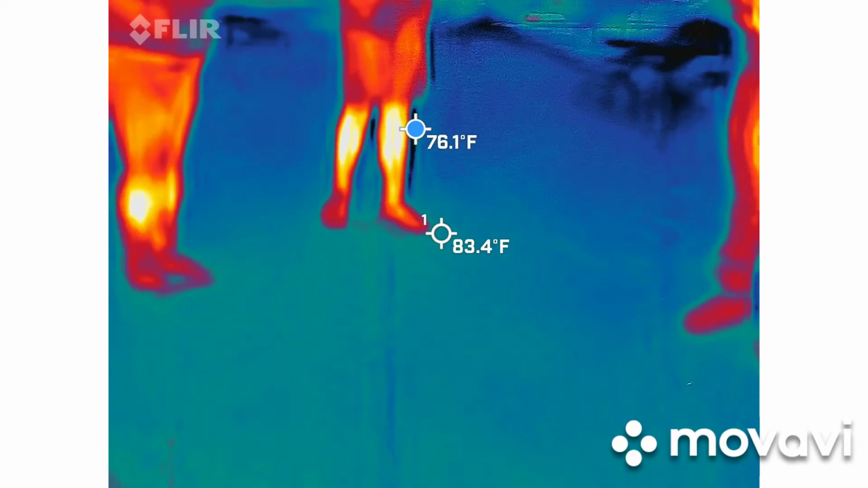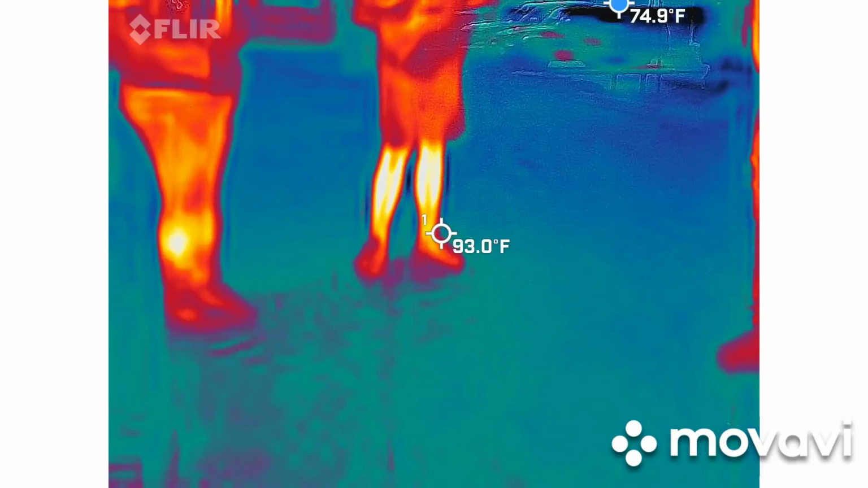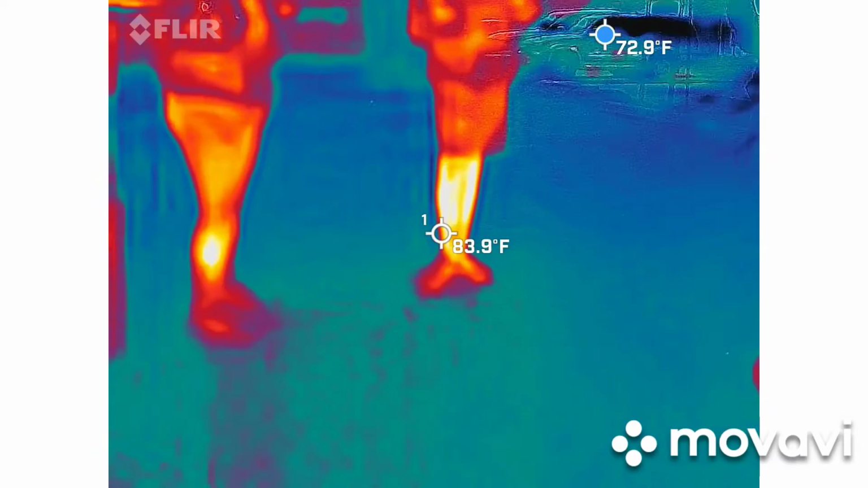Again, cameras, I want you to steer away from cars. We're lucky enough the lot is not full tonight, so we have a big open space to work with. I'm going to pull out my EMF meter too, so that way we have something else to follow. What brand is that? I don't think I've ever seen that one. I don't even know. We've had it a long time.